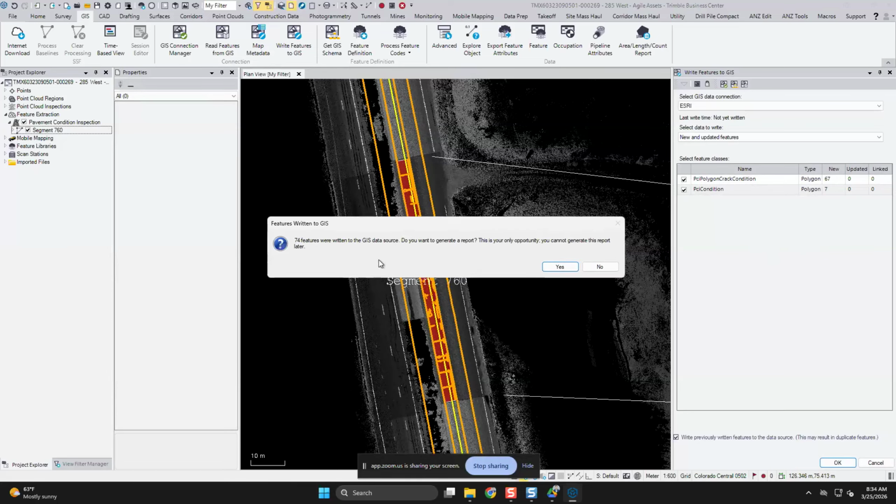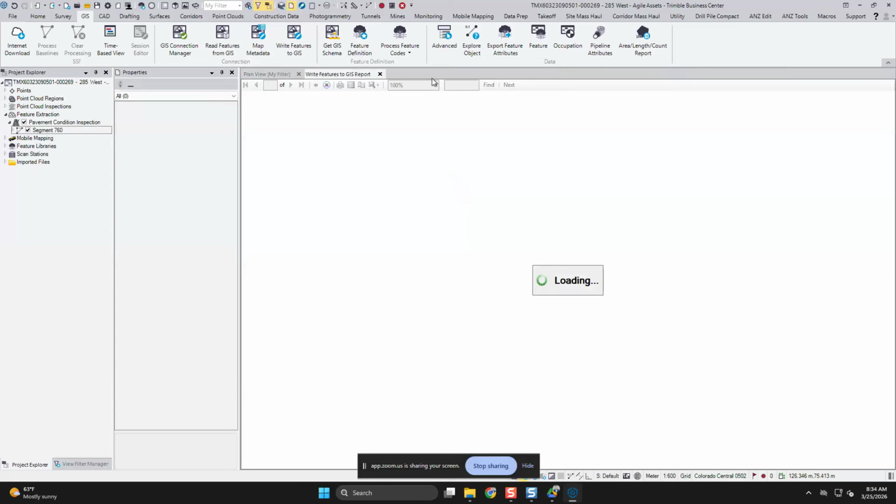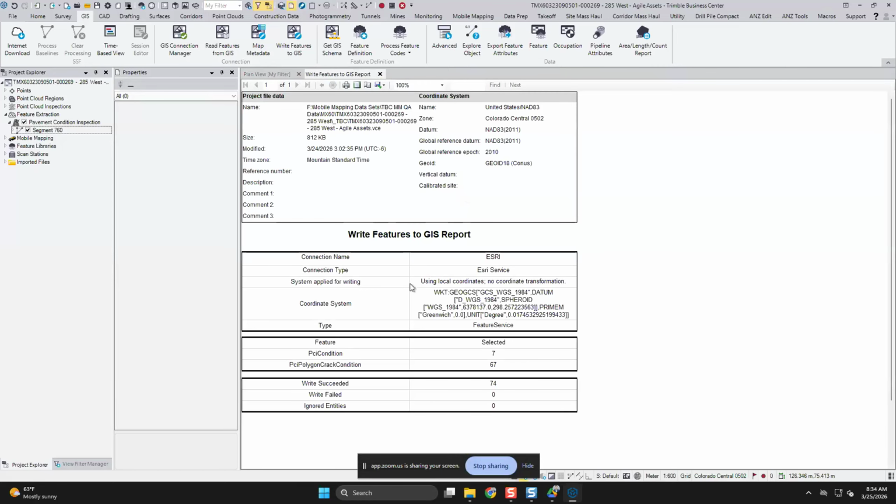TBC acknowledges how many features were written to the ESRI feature service, and you have the ability to write and view a report. In this report, it essentially contains the number of features that have been written successfully, failed, or ignored.